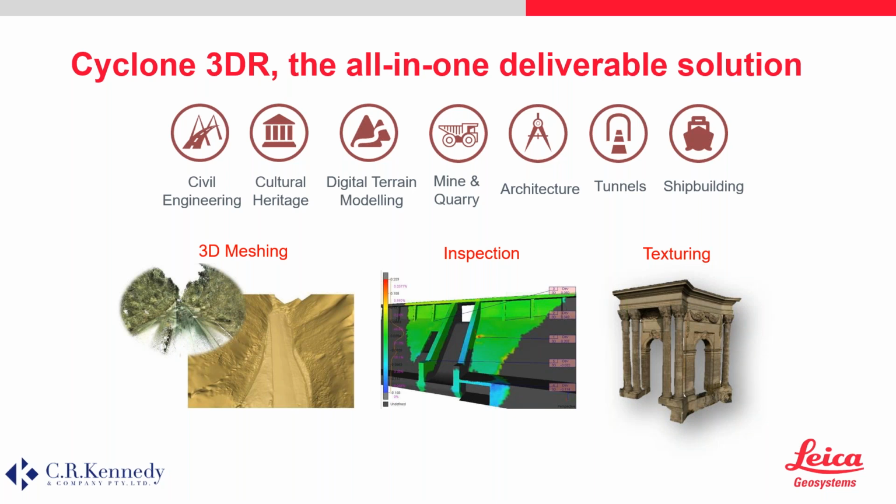The core of the software is really 3D meshing, so there are different ways to create meshes, and we're going to see one of them in the workflow just afterwards. A big part of the software is also to be able to do some measurements, but also inspections, verifications, and then report those heat maps of deviations in the easiest way possible. And another part of the software is texturing, to be able to create realistic rendered models.